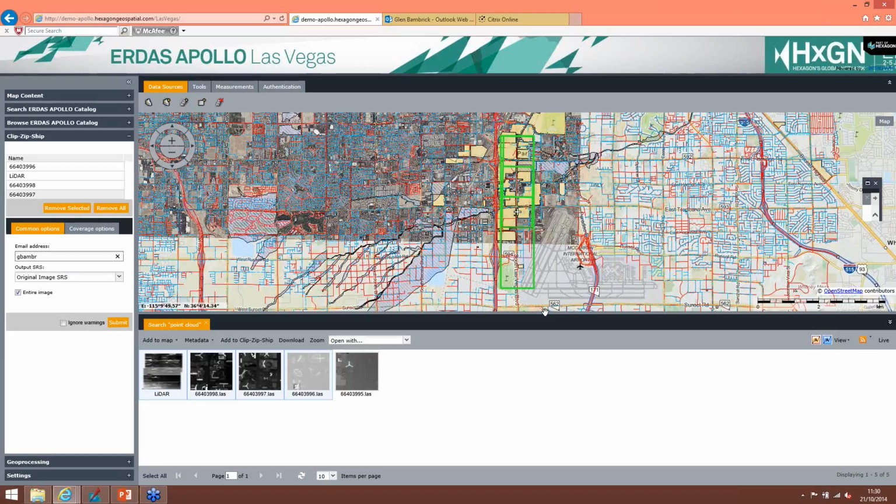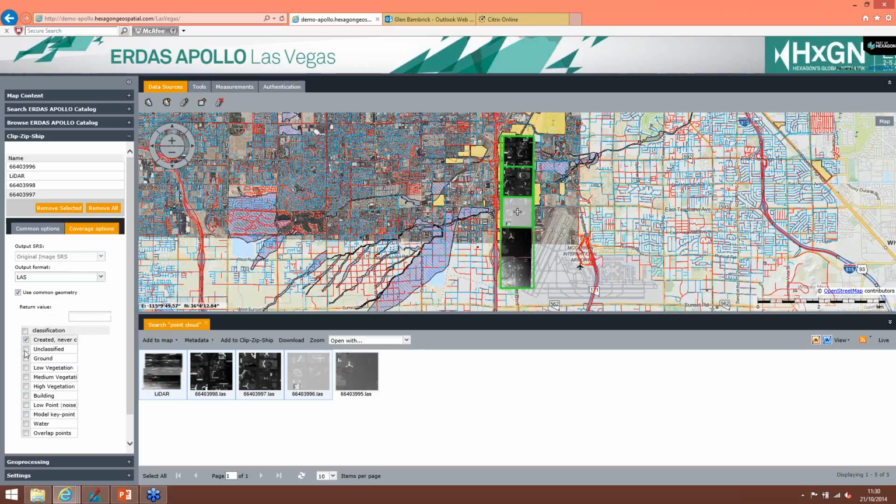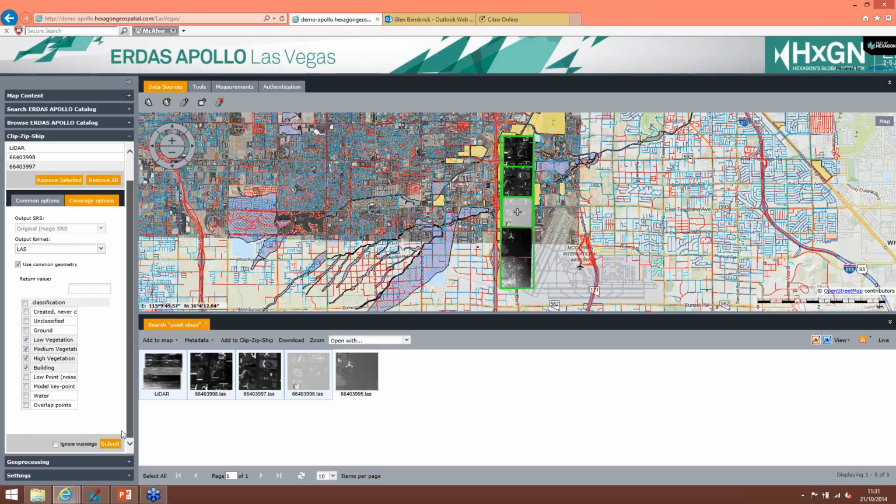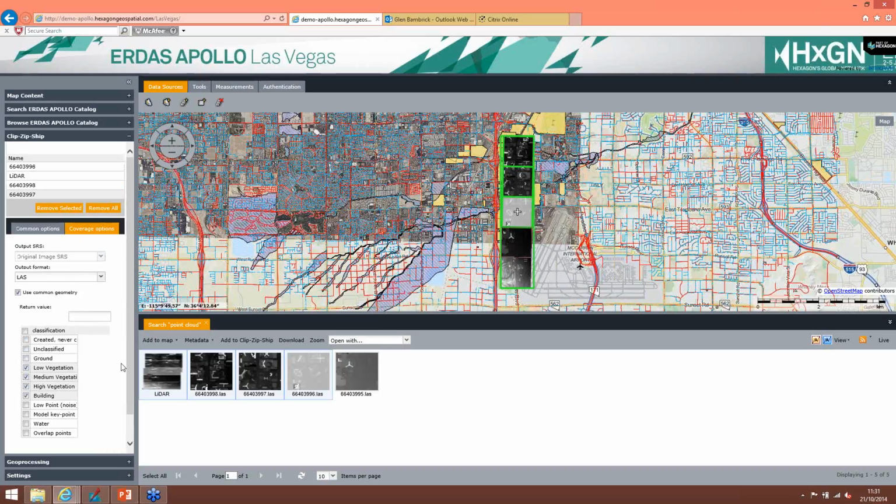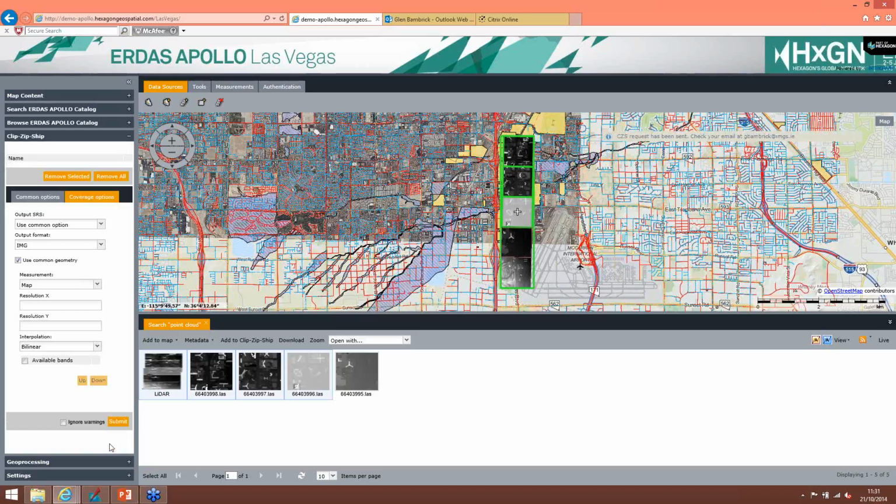It's putting Glenn's email address because I'm using his machine. IMGS.ie. And I'm going to take on the coverage options, I'm going to send the last file. I'm going to pick my classification, so I'm going to take the low, medium, high veg, so take all the veg and the buildings, and I'm going to send that and hit submit. So now it has sent that data off to Glenn's email account.